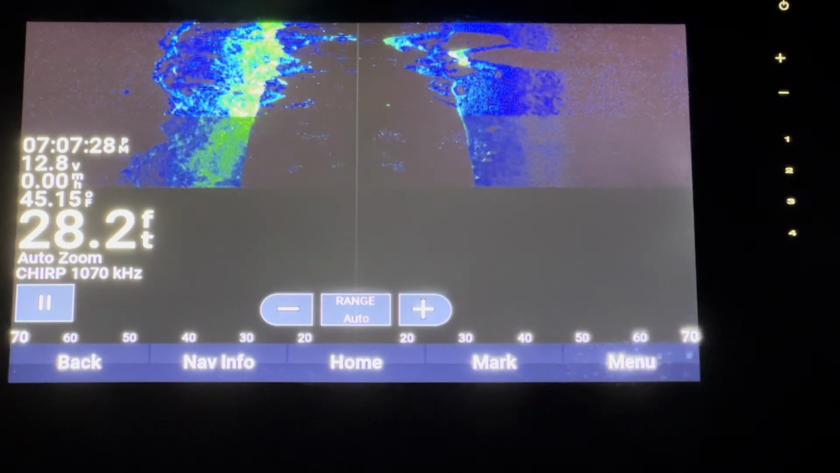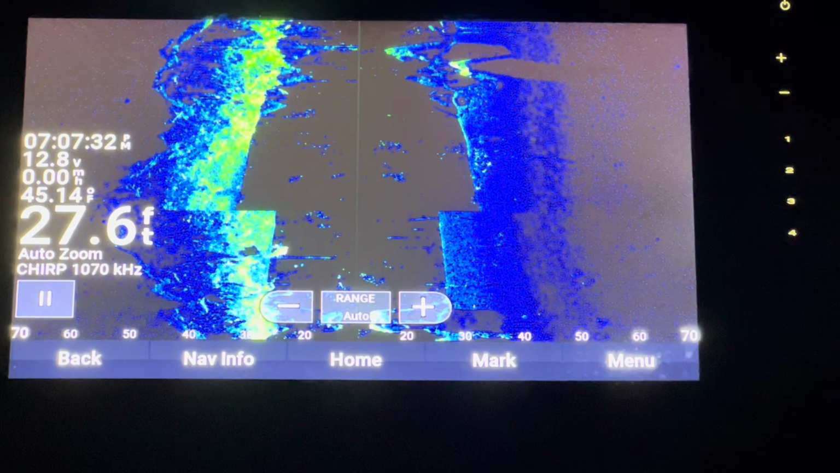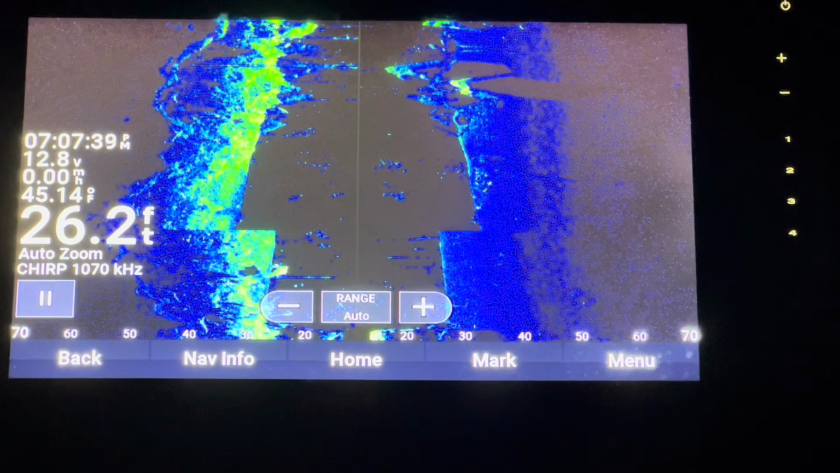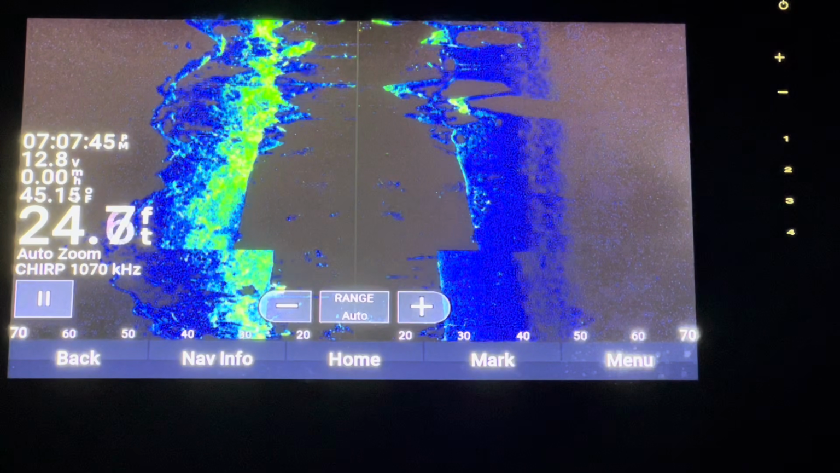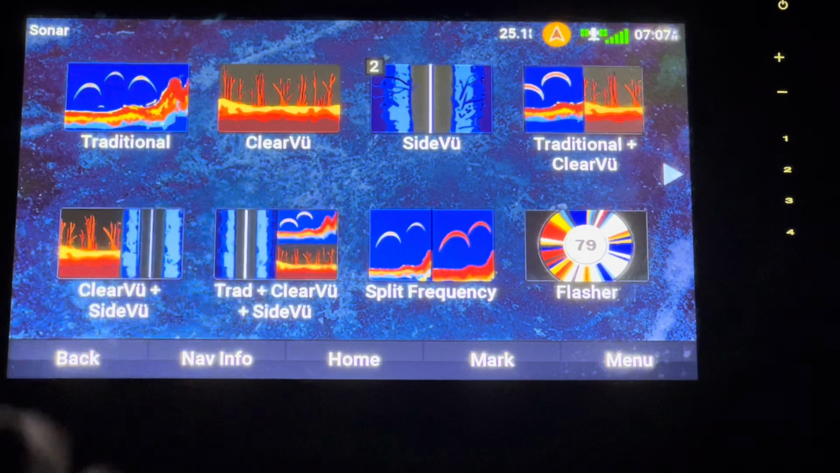Side view is one that I didn't have on the Striker. I'm not going to go in depth on how to use it or anything, but right where my finger is right now, that's where the transducer is, and it's just showing you what it saw. So there's going to be nothing new, nothing you haven't seen yet. It's all stuff behind you, but it does have its use in fishing for sure. Probably one of the more useful features that I have.